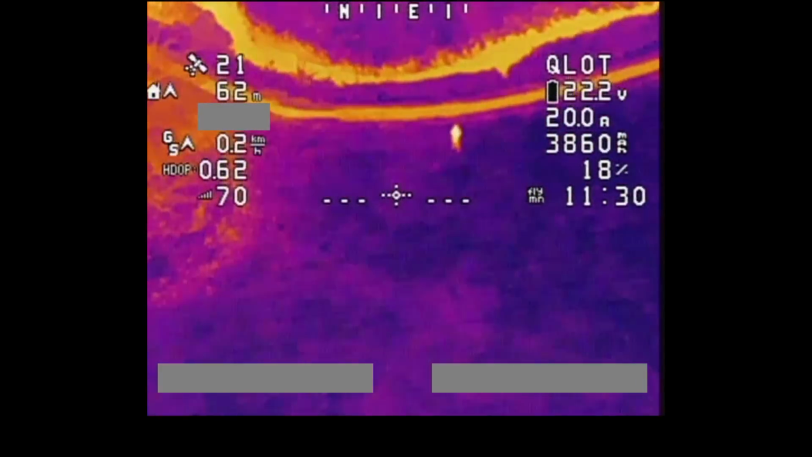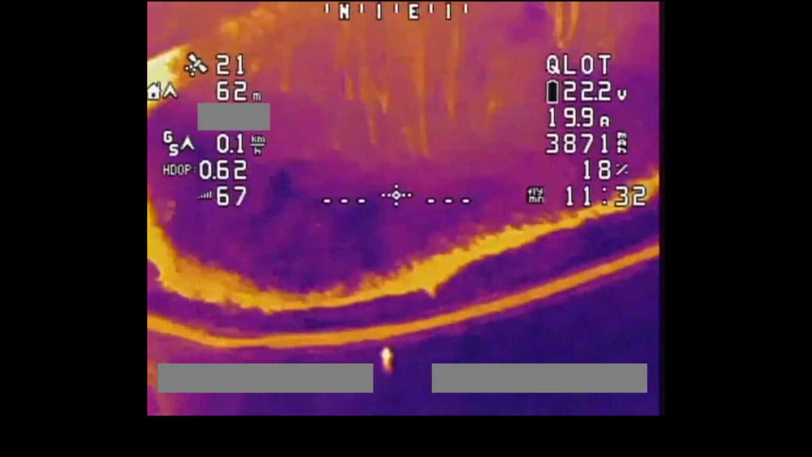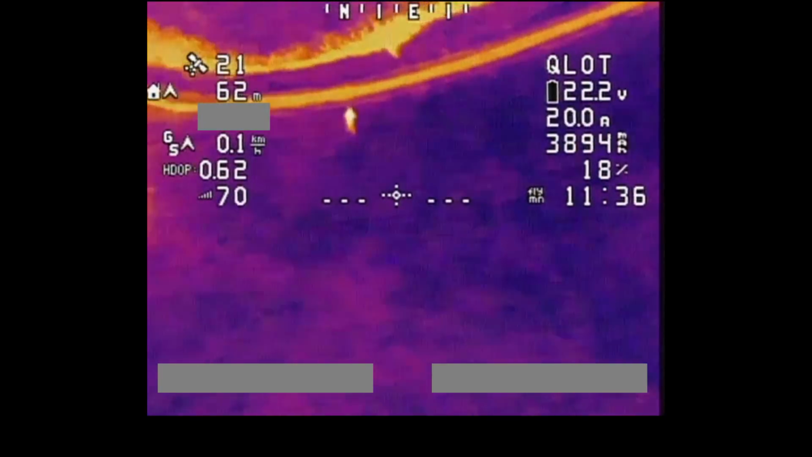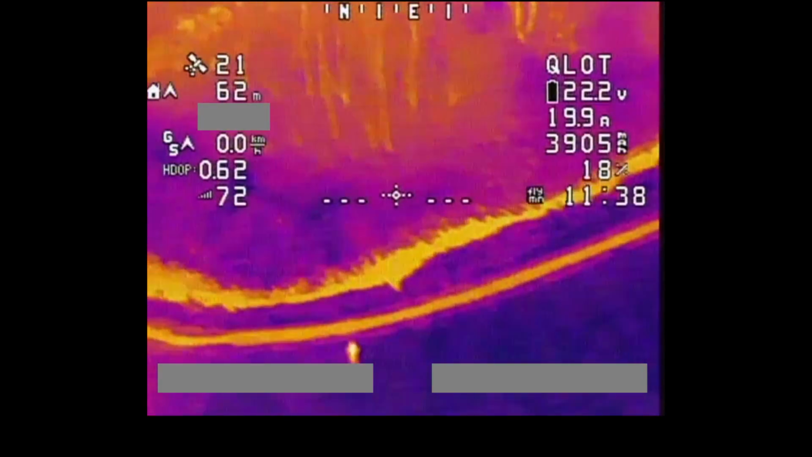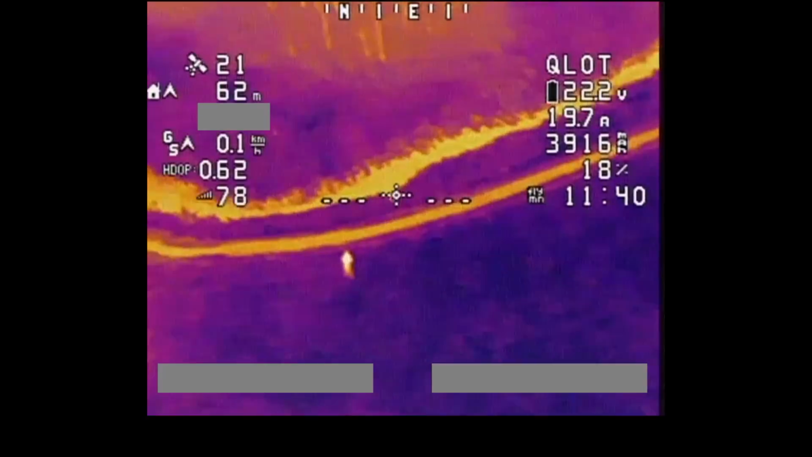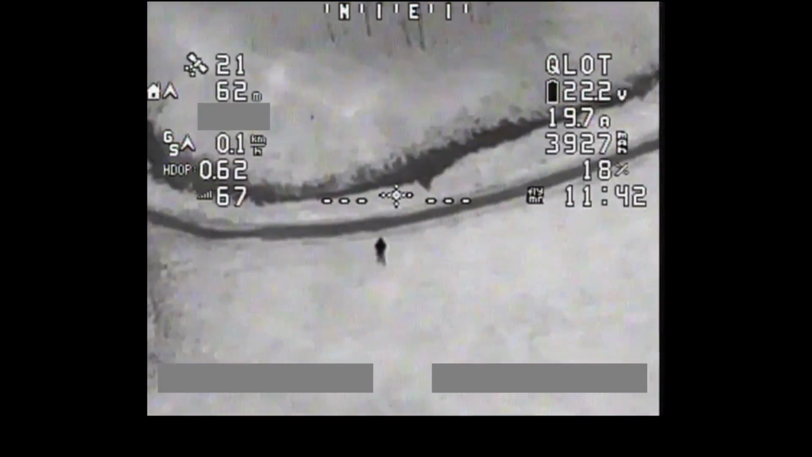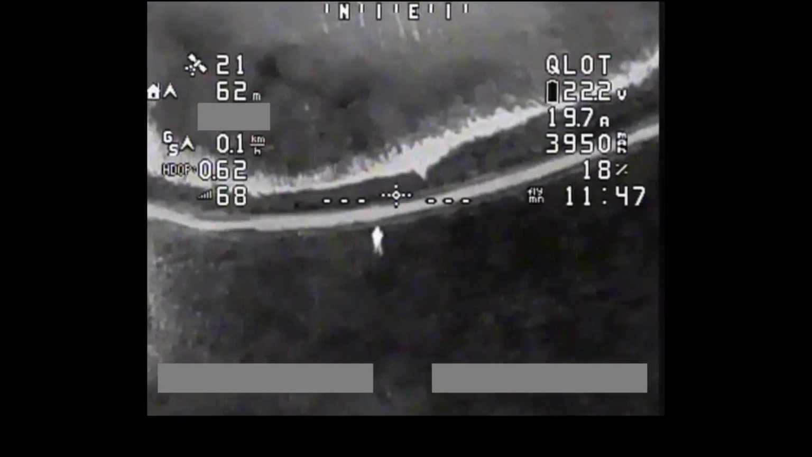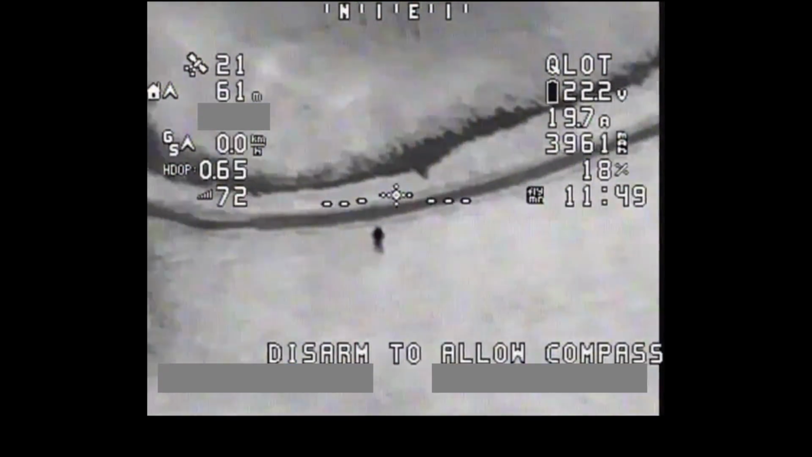I like the most detail. It's just the typical thermal colour palette that most thermal cameras tend to use these days. Yeah, I like that one. And then black hot, and then white hot.